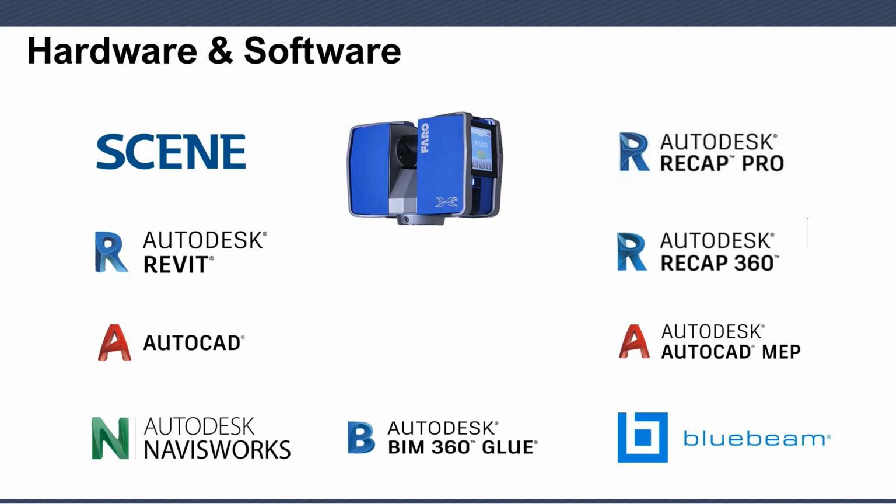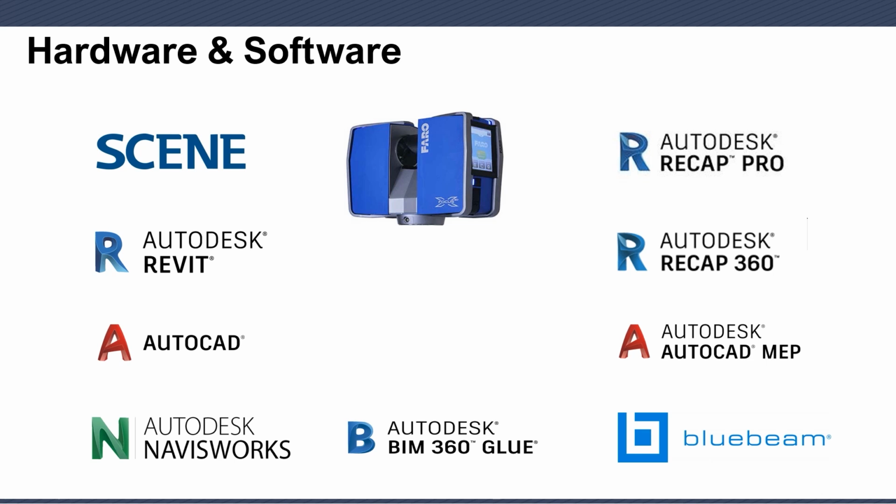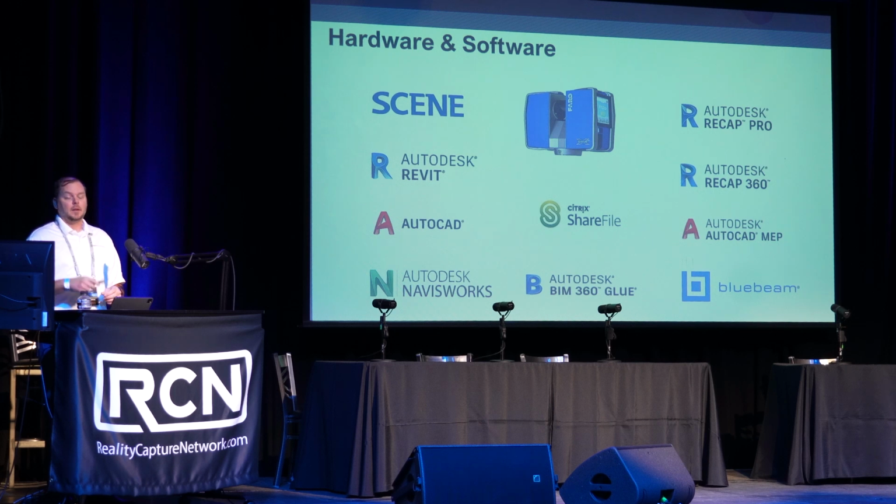All of our plans were distributed with Bluebeam, so every single PDF was done in Bluebeam Studio. All of the data that we utilized from a coordination standpoint went to ShareFile. All of our scans got pushed to ShareFile. So that RCP went directly into ShareFile. It then got synced back to all of our computers.